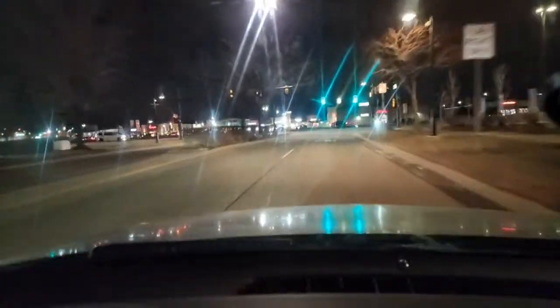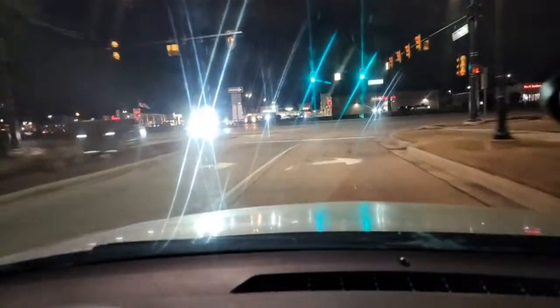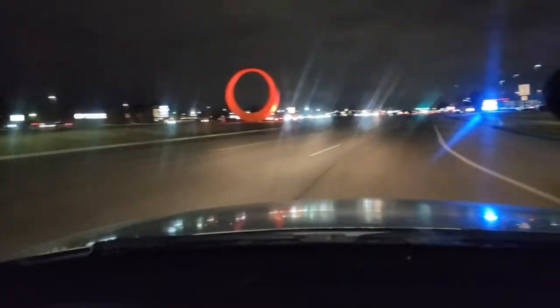And I have a green light, so we can only make a right turn. And we're going to go in the nearest lane. Keep your turn short. Go in the first lane. And boom, there we go.